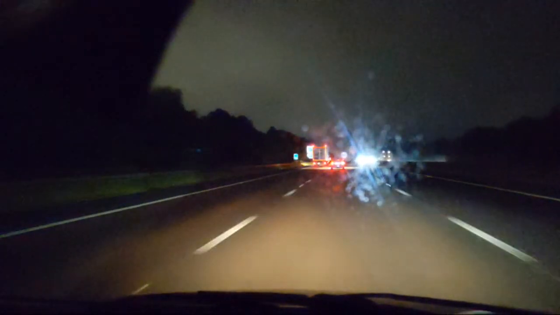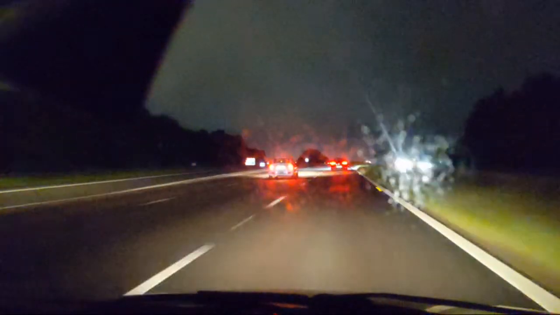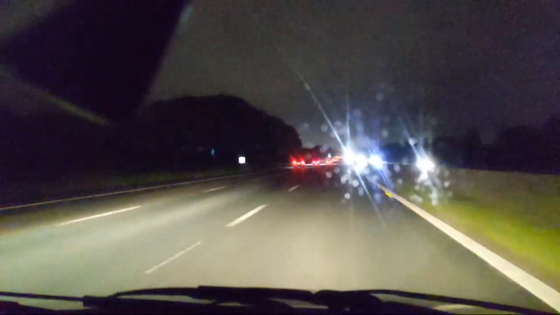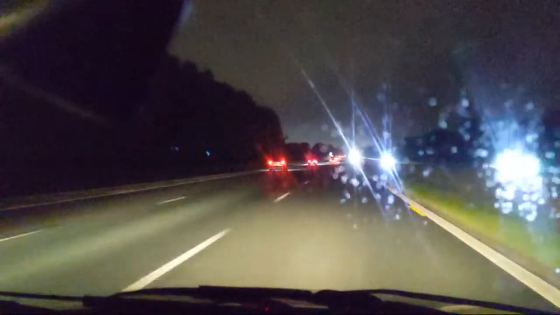At this minute, I'm about to be overtaken by probably a BMW. Don't know though. Oh, it's not. Definitely not a BMW. I don't know what it is, but it's not a BMW. Fiat sitting in the middle lane. Just because. Lot of traffic ahead. Another car coming up behind me. It's way off yet, but it's coming.